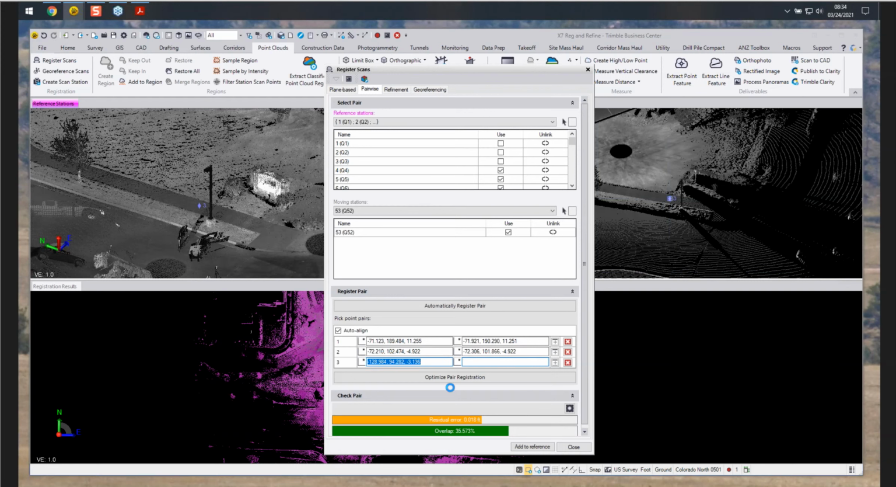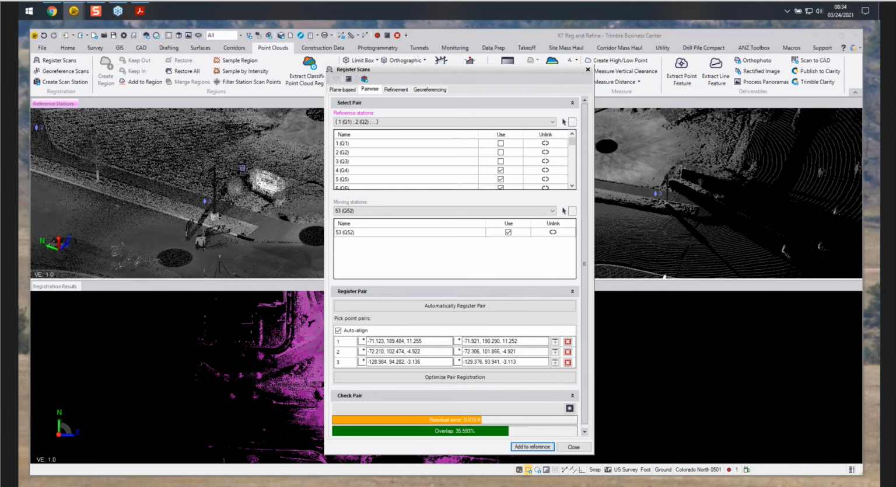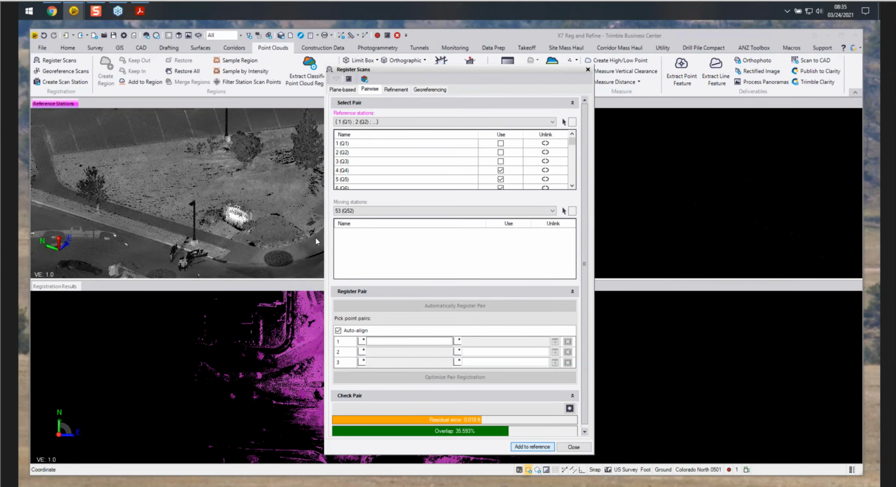And once we assign our 3 points, it goes through there. Then we can optimize, or we have our values, and we can review the scans in the reference section. And then we select add to reference.